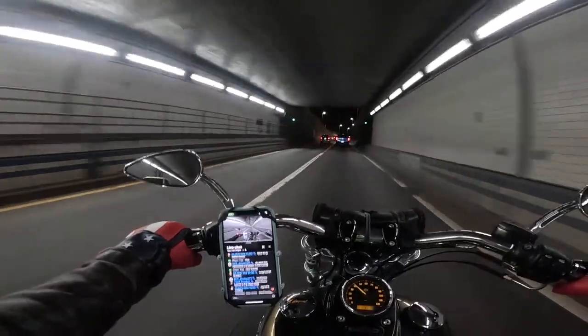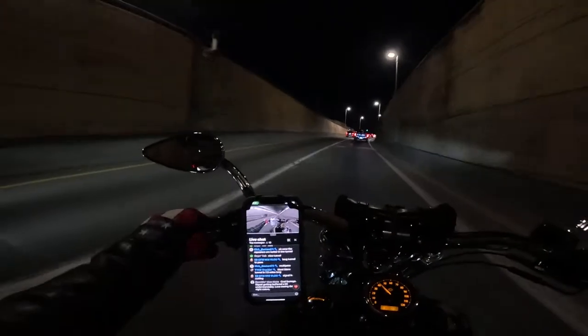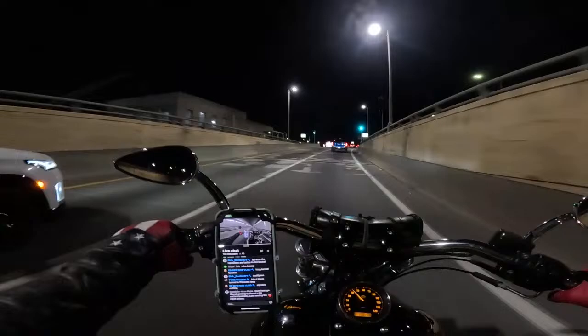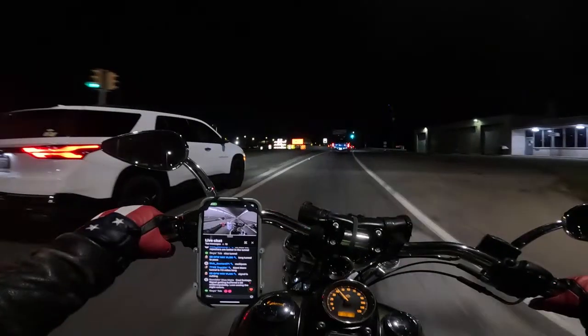Yeah, this is an underwater one of several around here. This is one of the longer tunnels. The ones on the Chesapeake Bay are not any longer. They just go underneath twice.